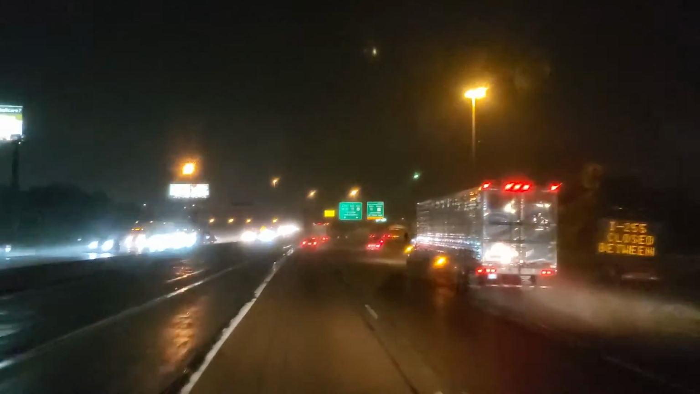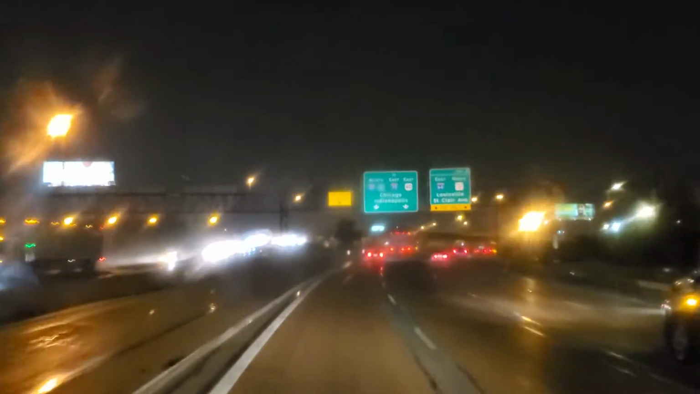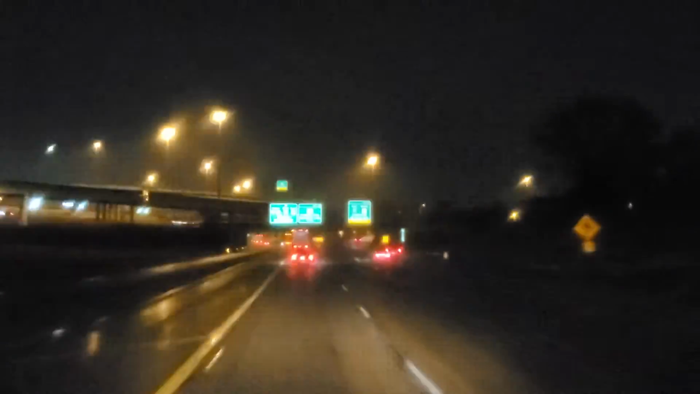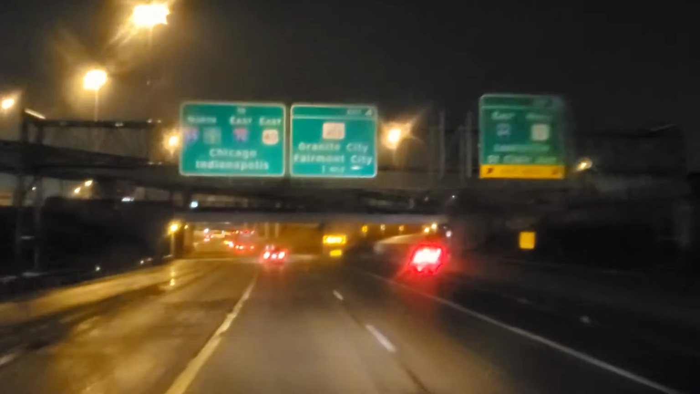Yeah, that guy right there with his blinker on. There he is. There he goes. Man, he just muddled everything up. Maybe a little intimidated. Be in either of the two left lanes. Okay. Another one. Man. Continue on I-55.